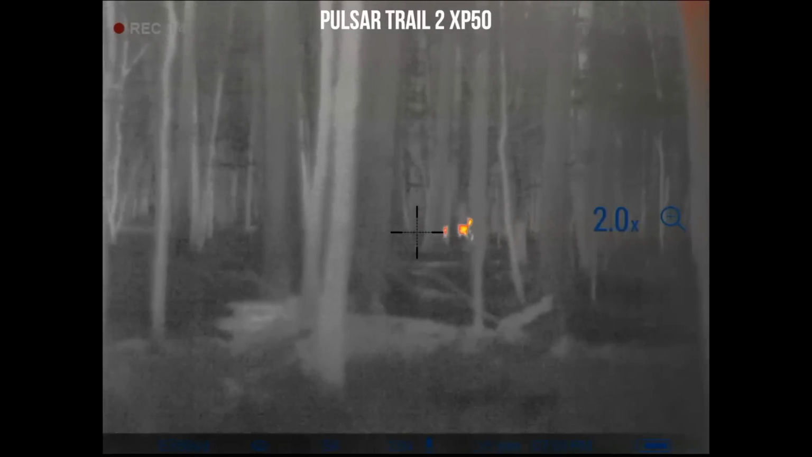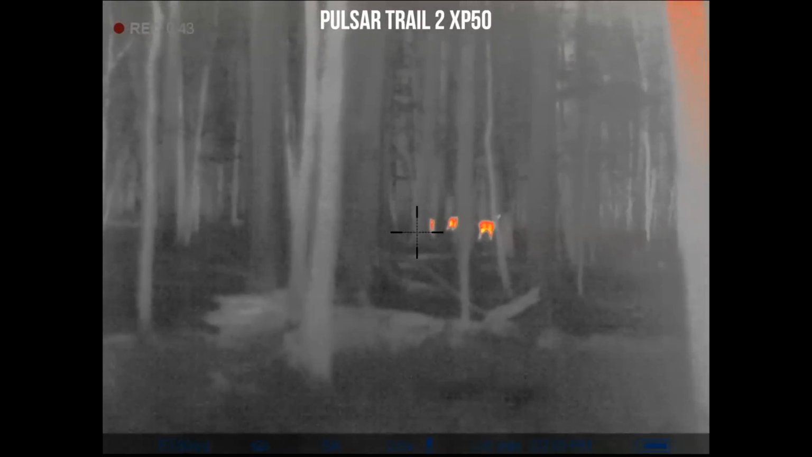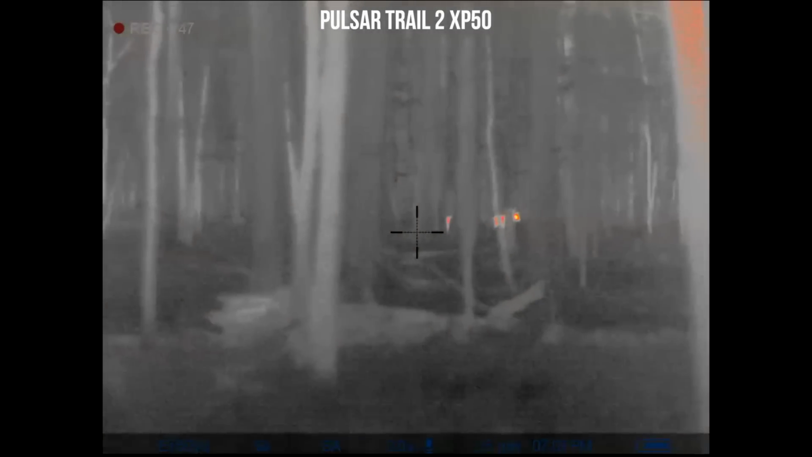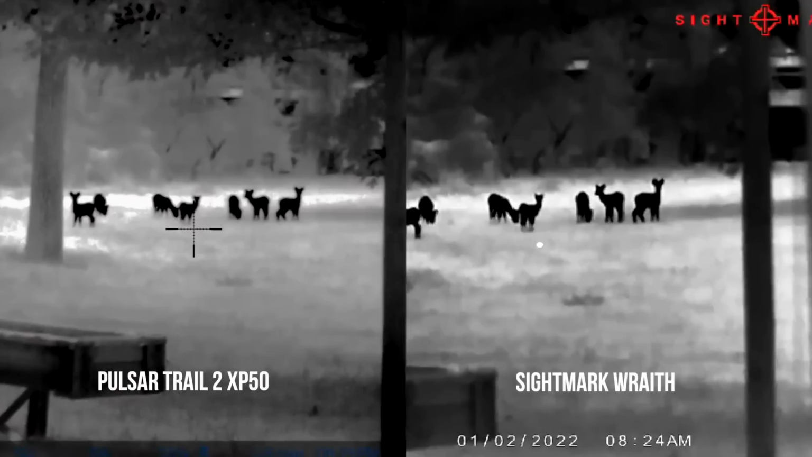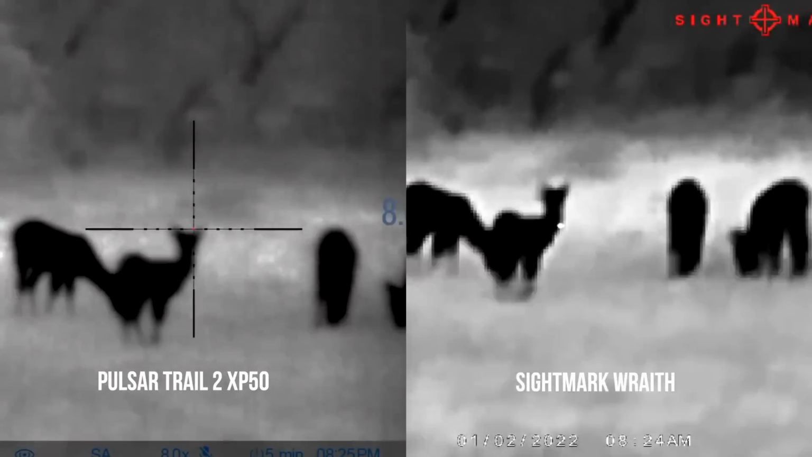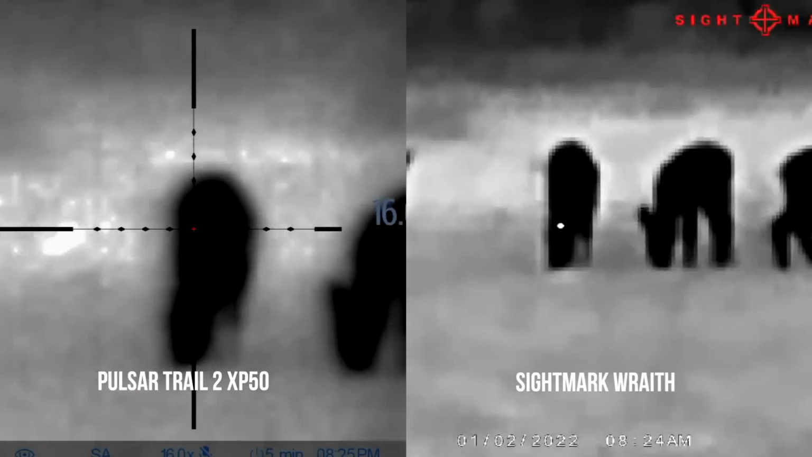Now here's something I'll tell you. This is a hunting hack that I've used for years now. Even if I'm not hunting with a thermal, I bring it with me in my range bag, even if it's not on the rifle, because I will look through the trees. You will be able to see deer, detect deer coming in five minutes prior.